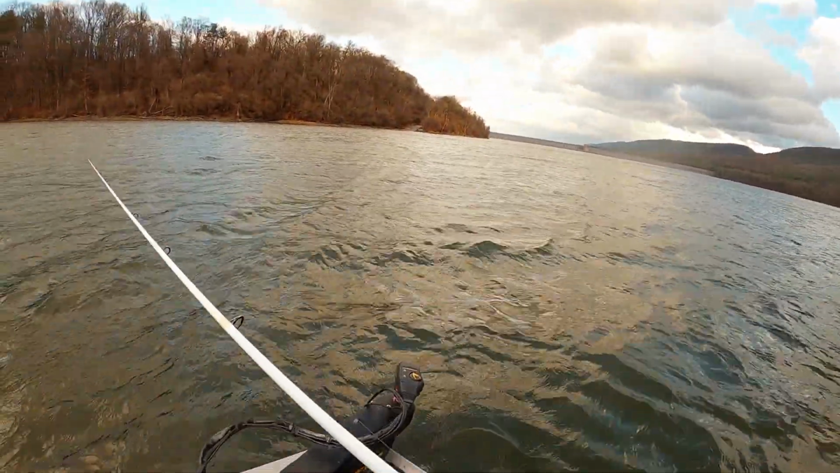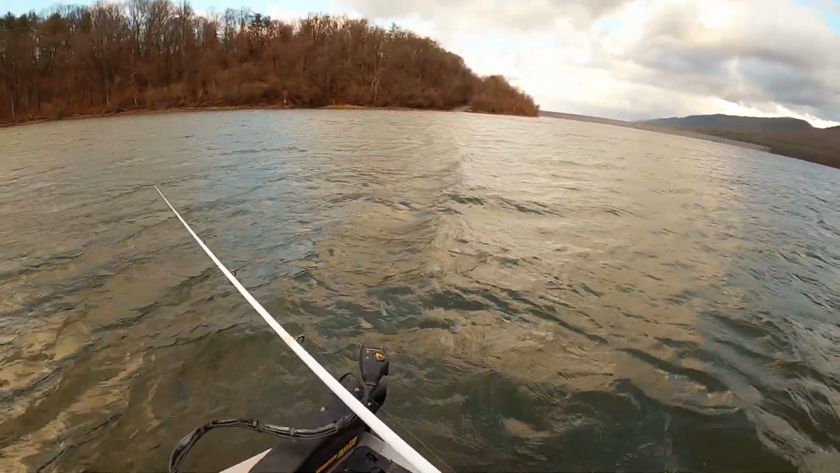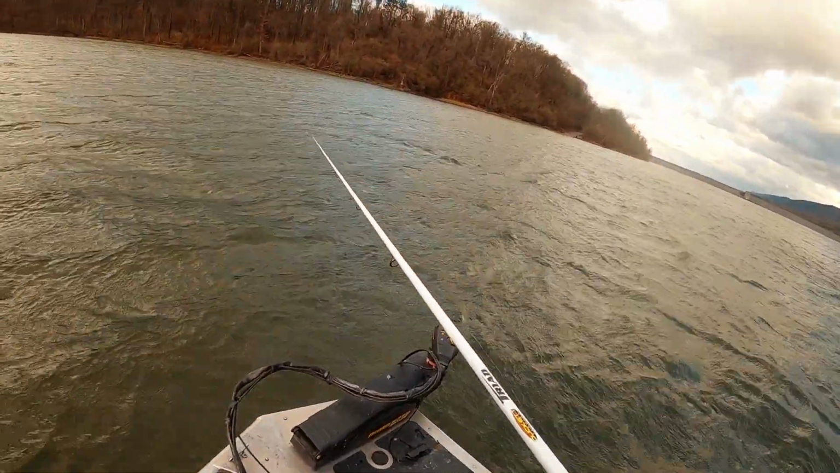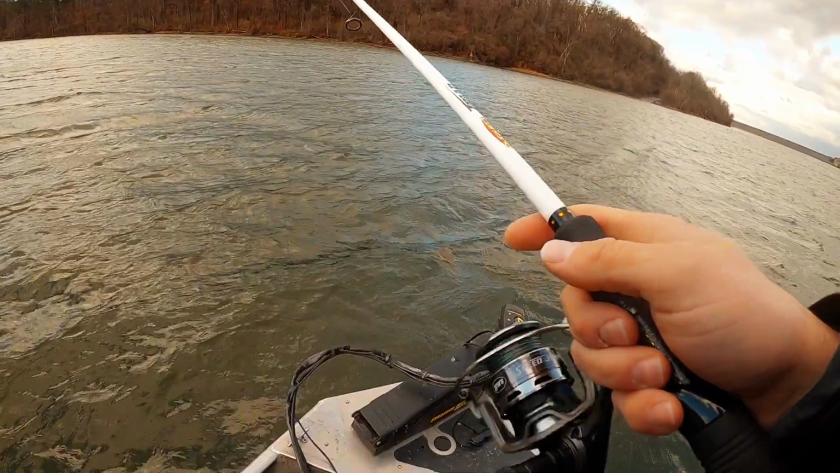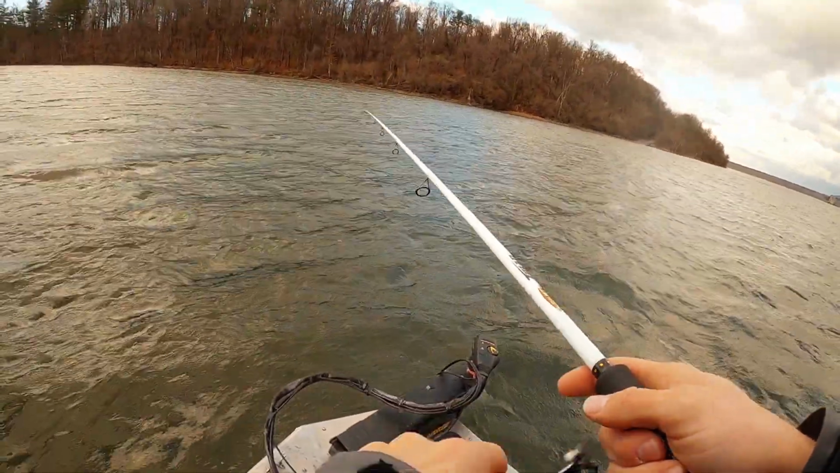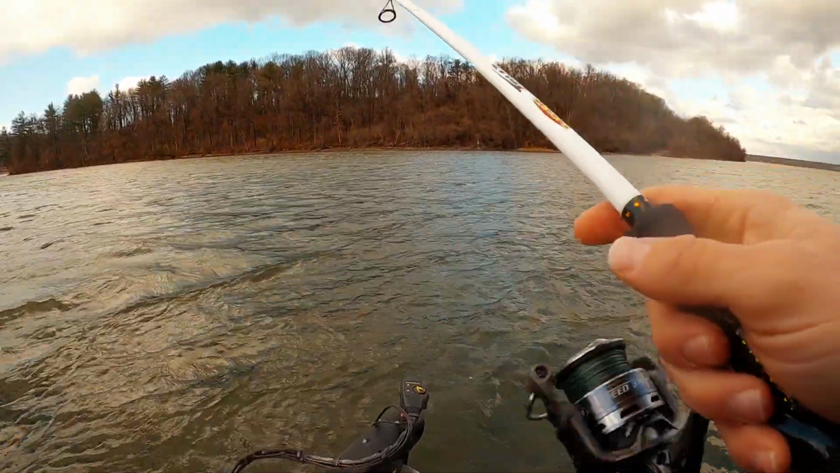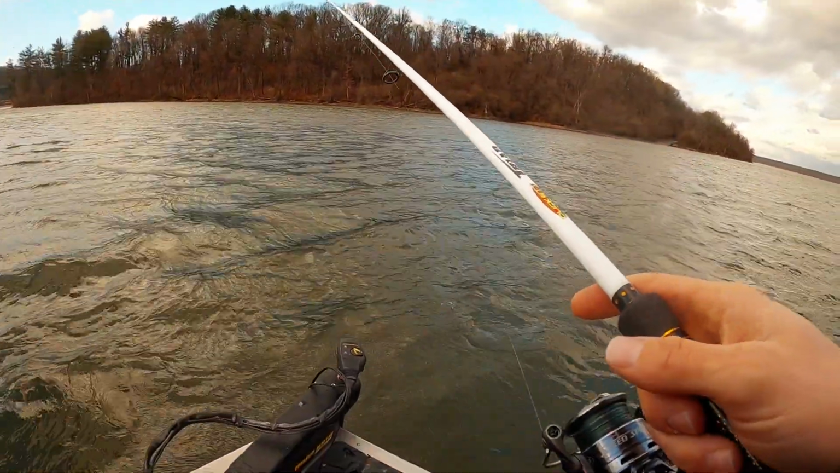I just really want to move it so that it vibrates, just enough to keep it from getting stuck on the bottom, and to maybe get a fish's attention. But I don't want to be ripping it right off the bottom, right?